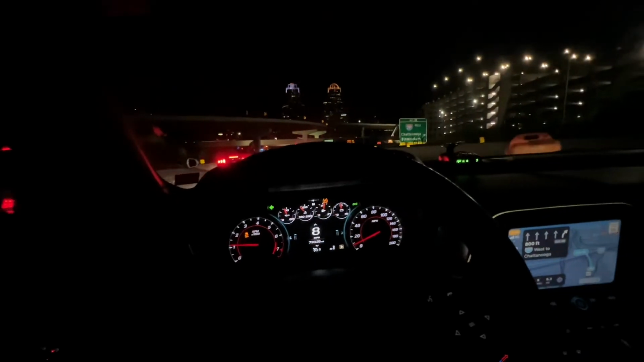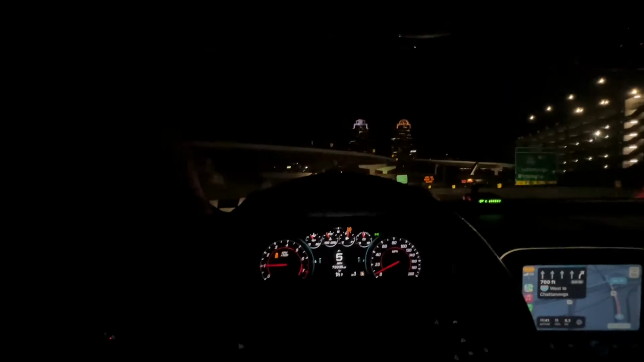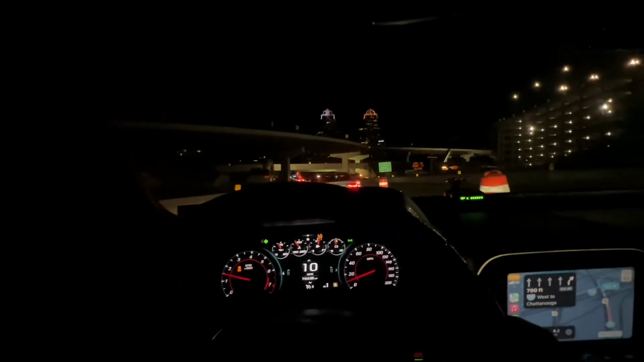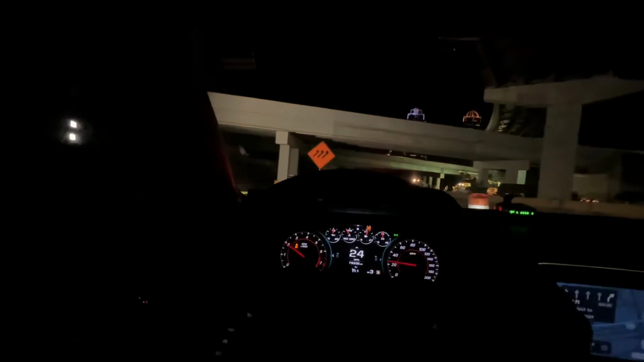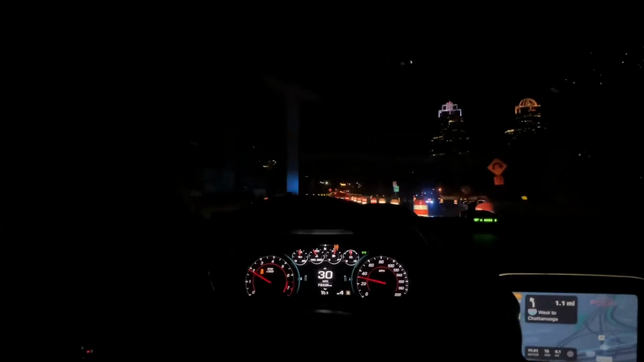Switch lanes. Alright, bro. You see, I gotta get right here. I ain't got no choice. So hit the brakes, little boy. If y'all see my blinker light blinking and ain't no sound, it's because I got some subs and this shit just messes it all up. Damn, where I gotta go is closed. Well, look like we gotta go all the way around.